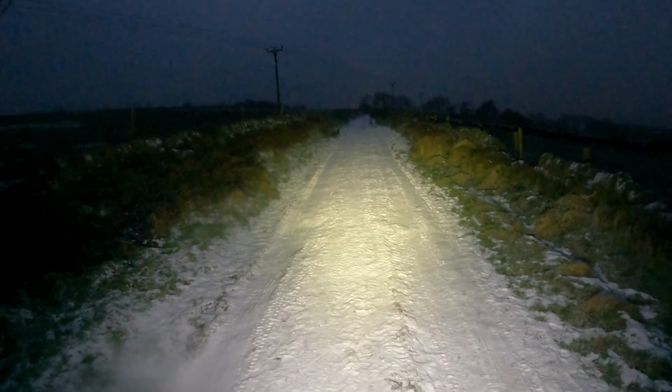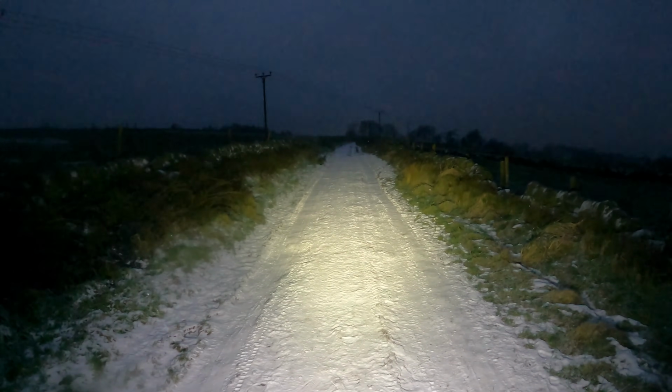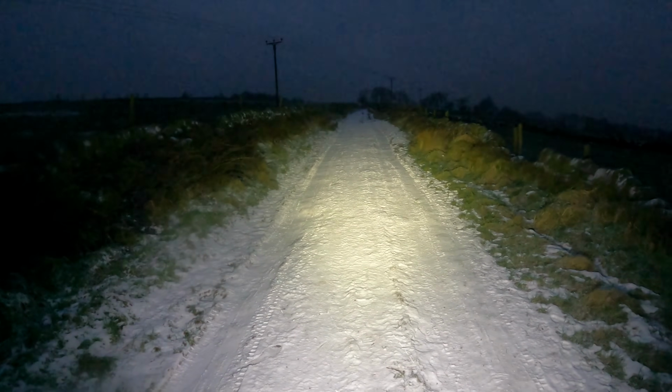So a really nice light. You can see that just lights up everywhere, so it shouldn't really slow you down that much if you're riding off-road. I'm just going to put it back in its lowest setting so you can see how it goes down.